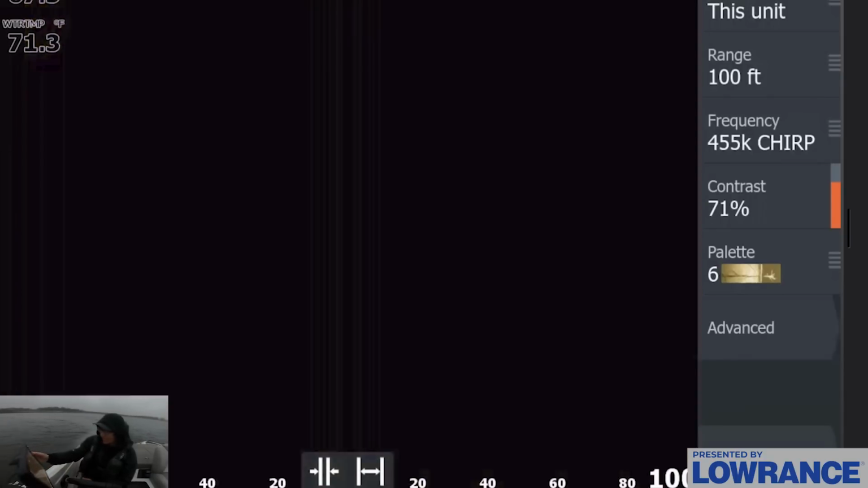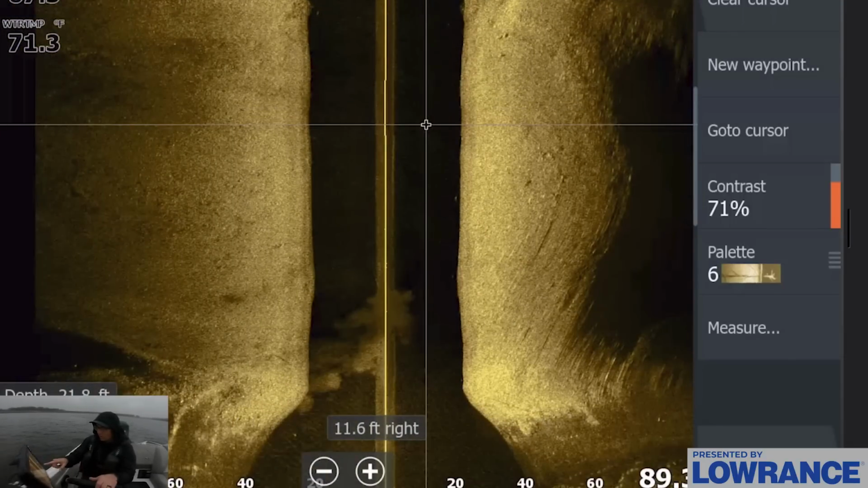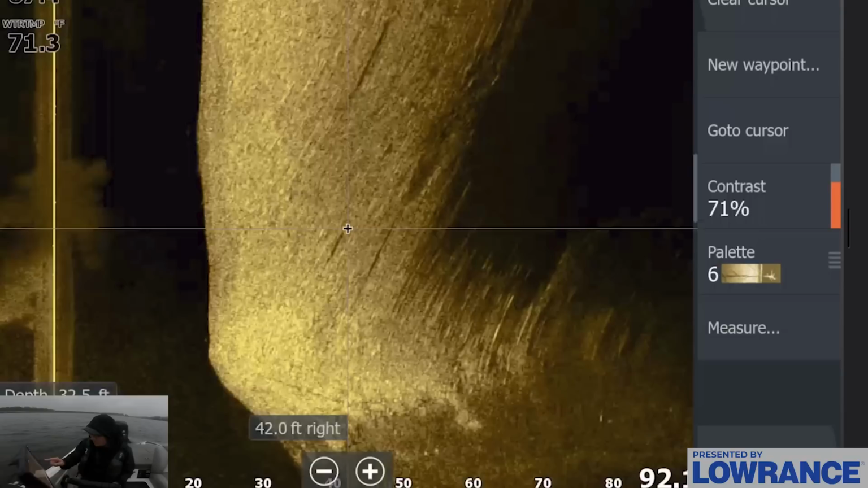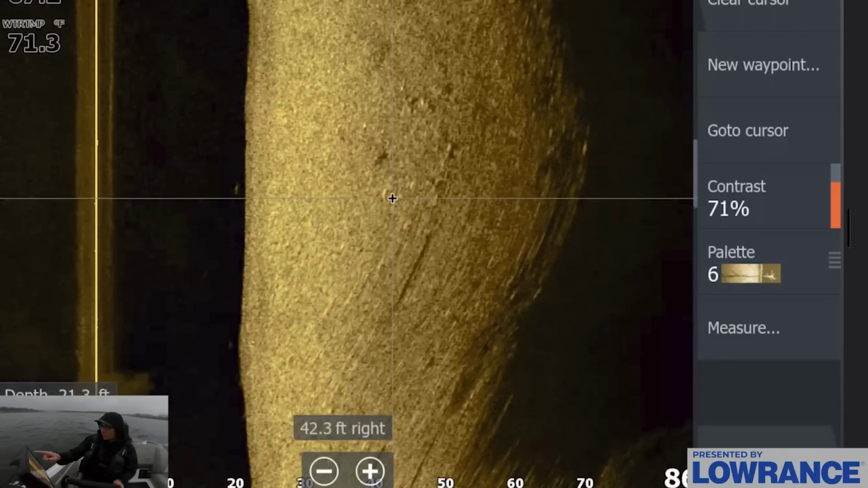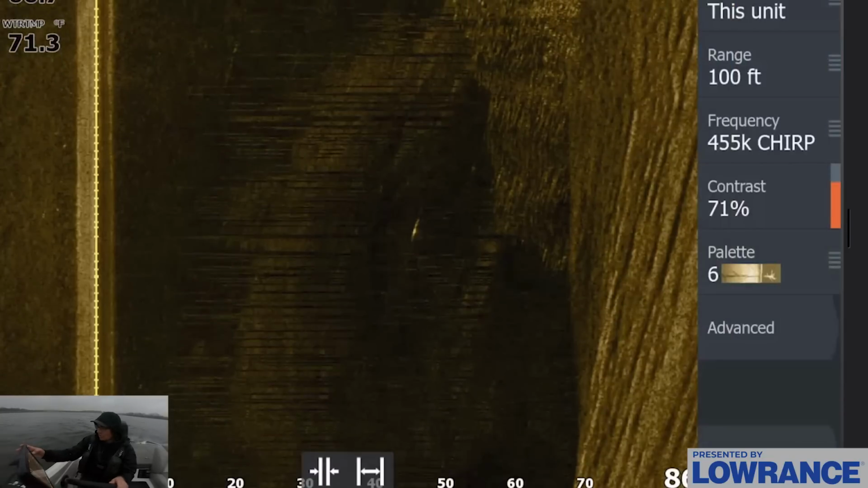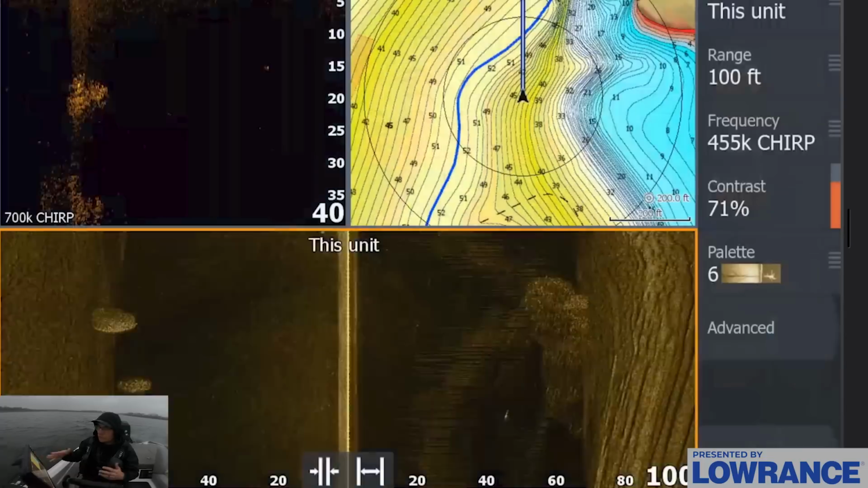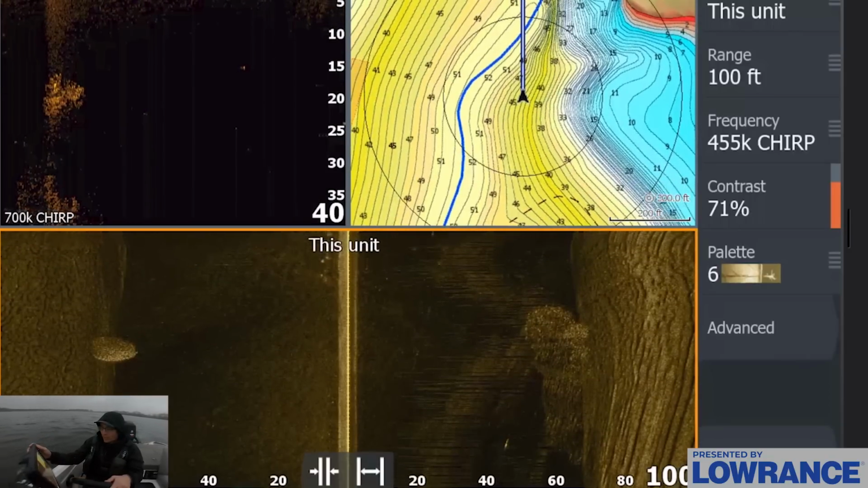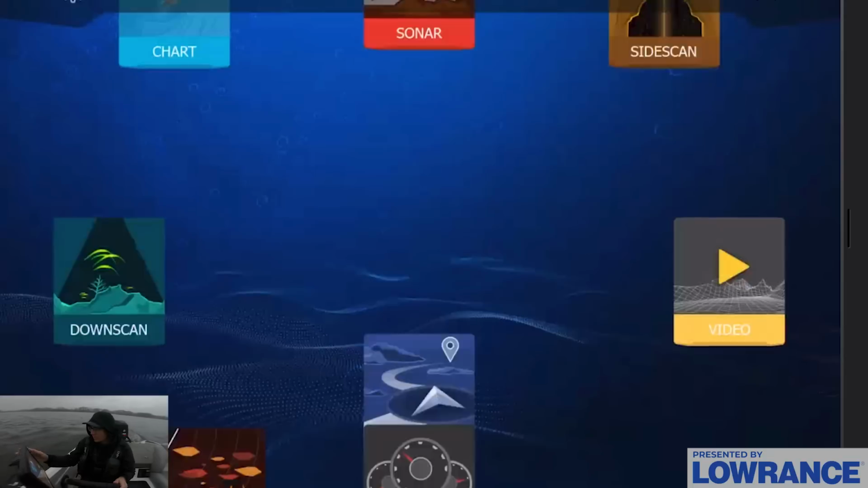They're just not popping off the bottom because the bottom is so hard here. This is a harder bottom area, so you can see some brighter dots. I guess right there. You can see a few, but it's a lot harder because the bottom is so hard in this area. So when you're in harder bottom areas, those fish aren't going to pop as easily. The better way to find them is to use that down scan and 2D